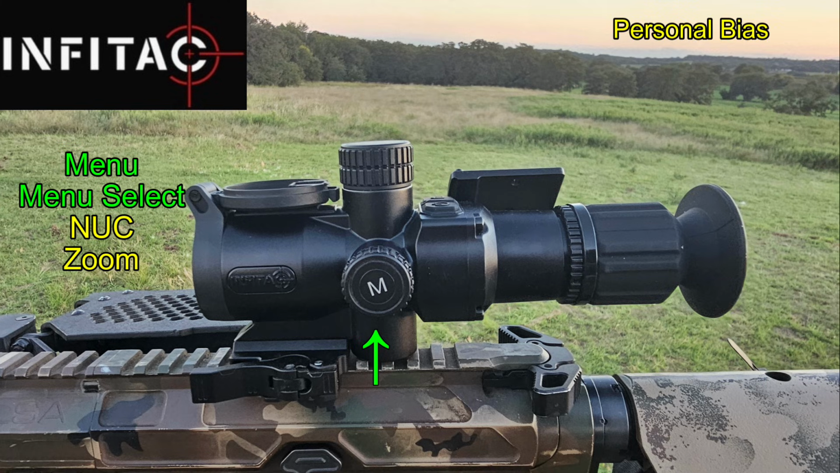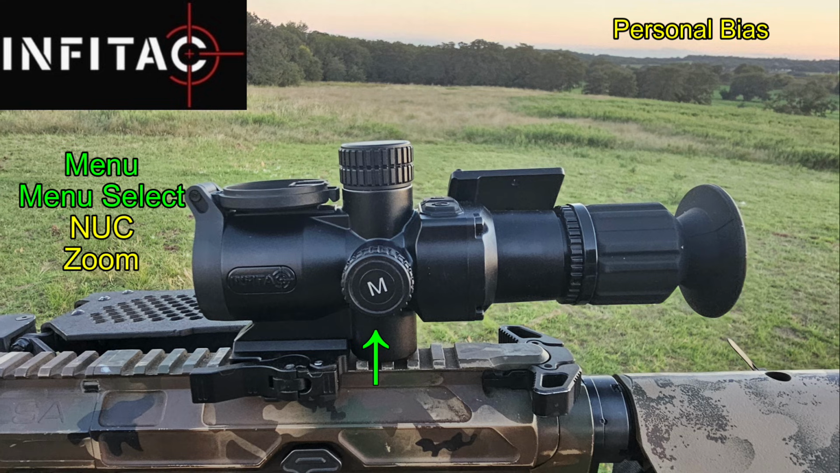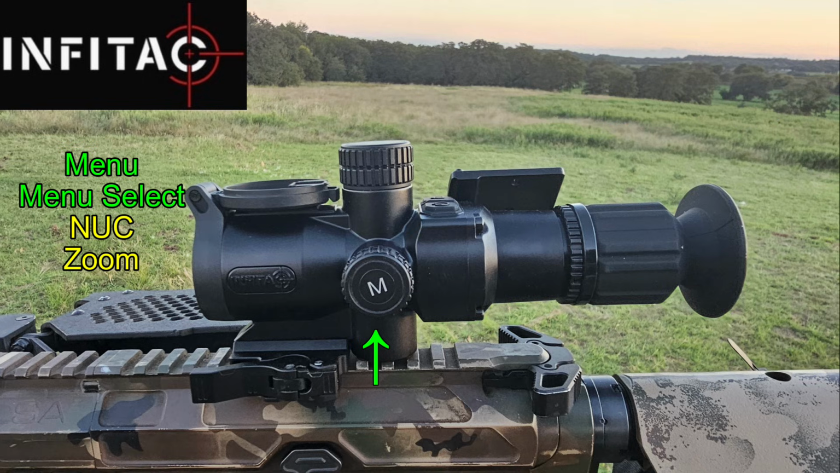I strongly suggest people run their scopes, their weapon sights, on manual nuking because I find that manual nuking means that your shots are never being interrupted by the automatic nuke, and the automatic nuke happens when the scope determines that the image has degraded so far that it needs to recalibrate the image. And I find that visually it needs to be recalibrated a lot less than the system usually thinks it does, and that's across the board for most thermal scopes. So I run everything on manual simply because I think it's safer. Okay, I'll get off my soapbox now about that.